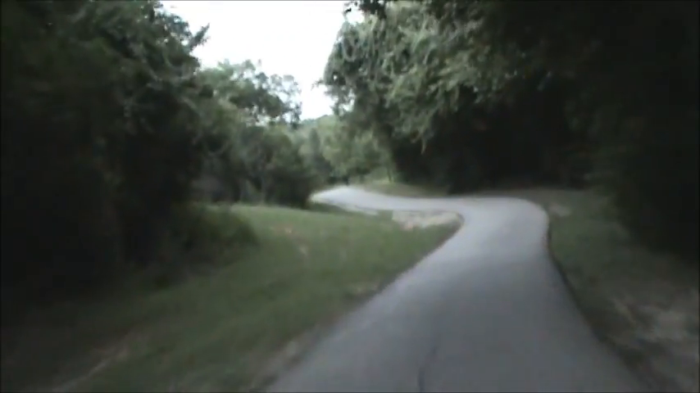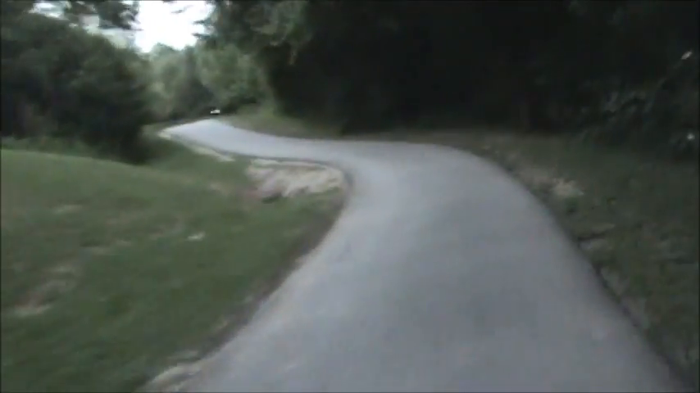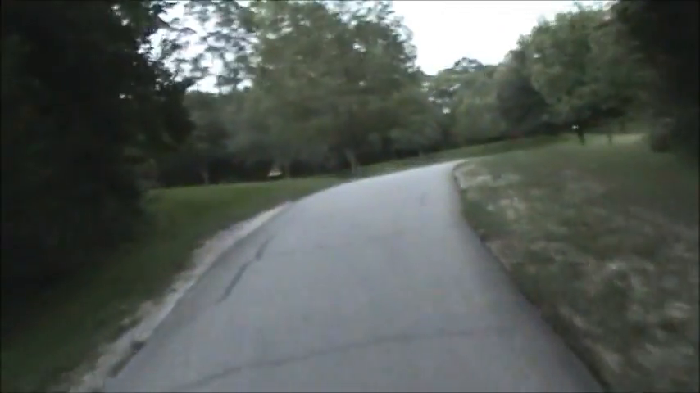And again, I have no idea how dark this is, and that's why I'm doing this, to see how poor this quality camera is. It doesn't film that great at night, or in low light I should say.